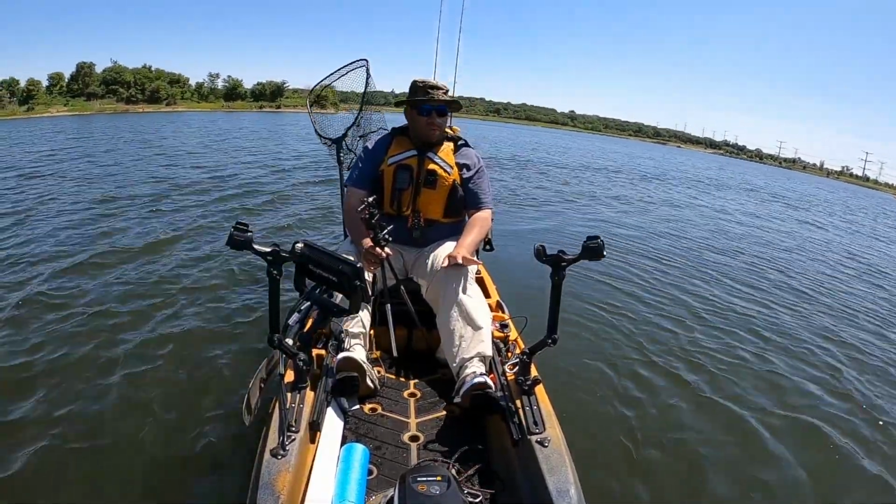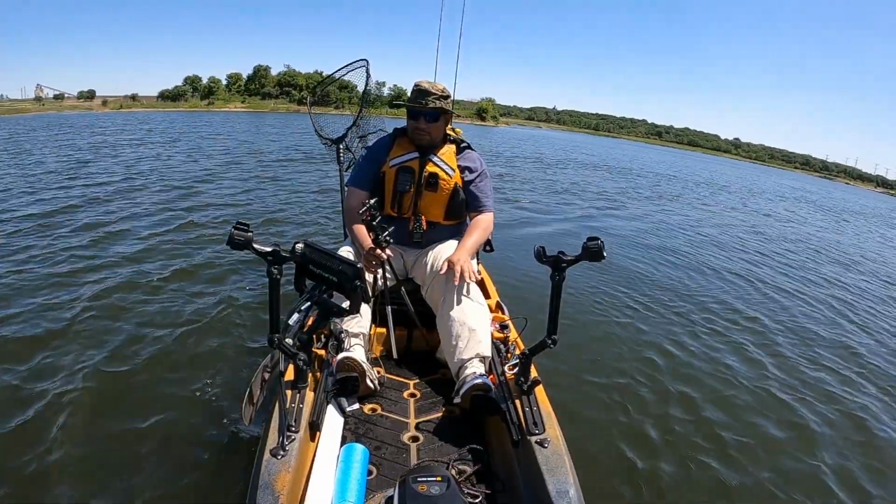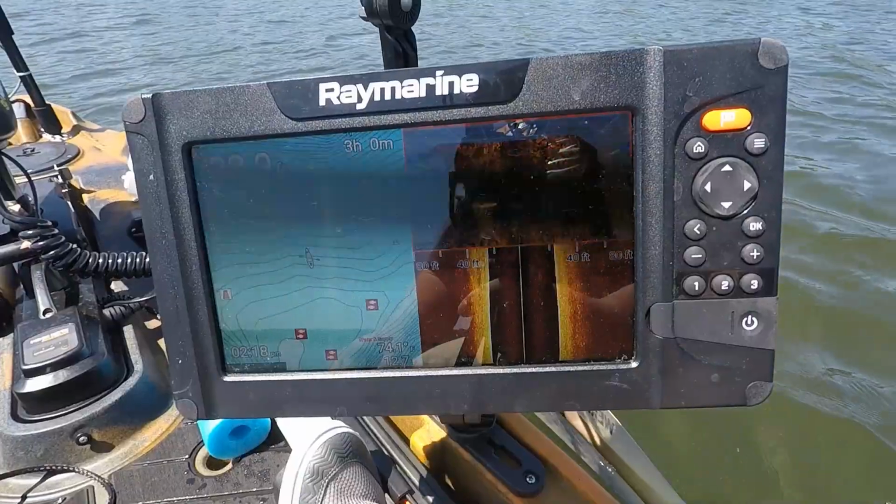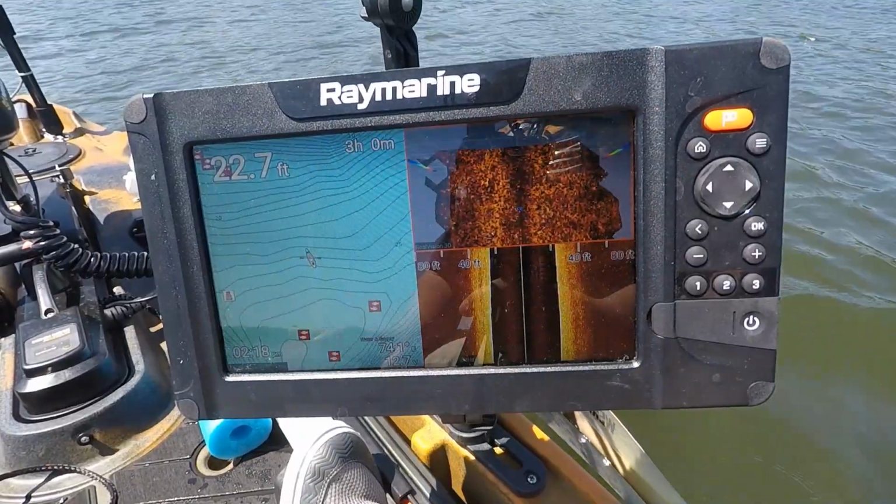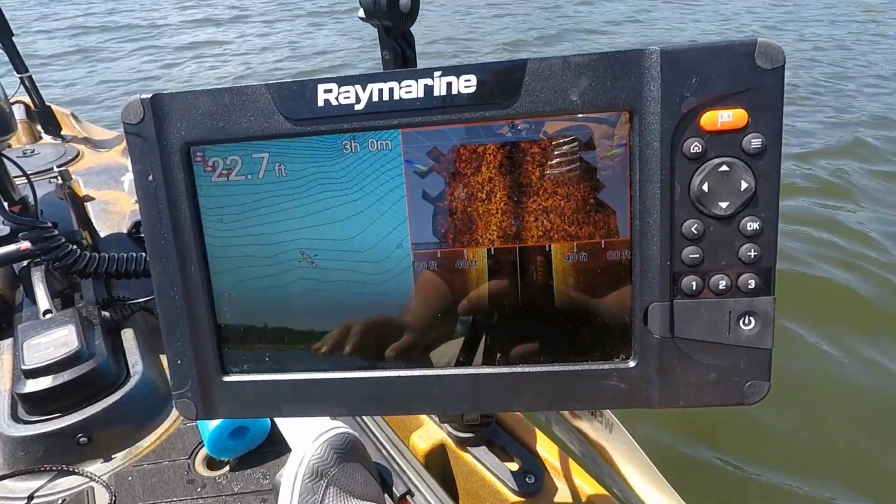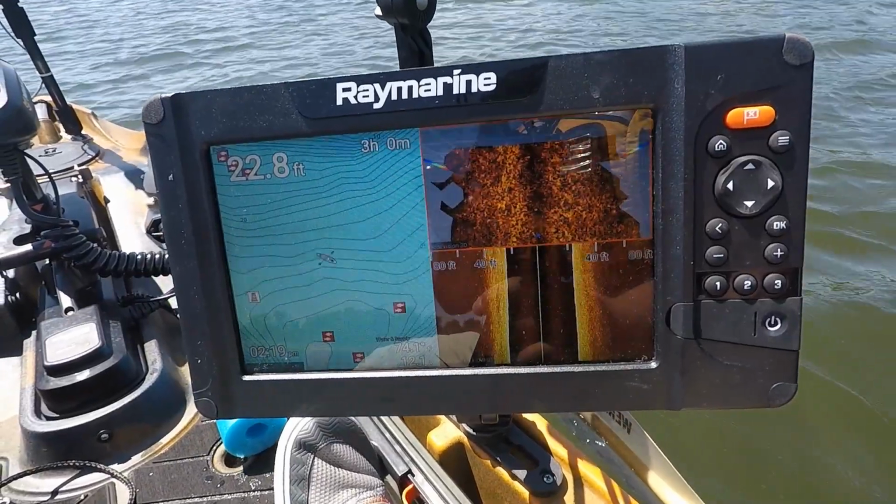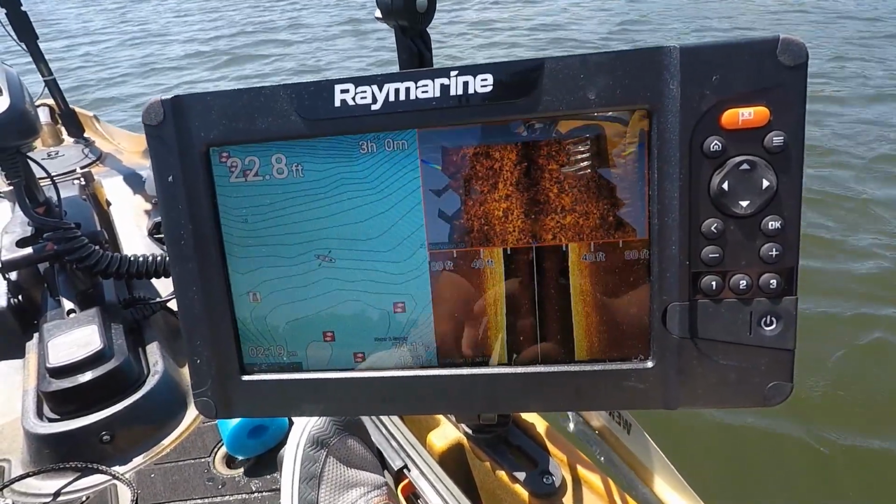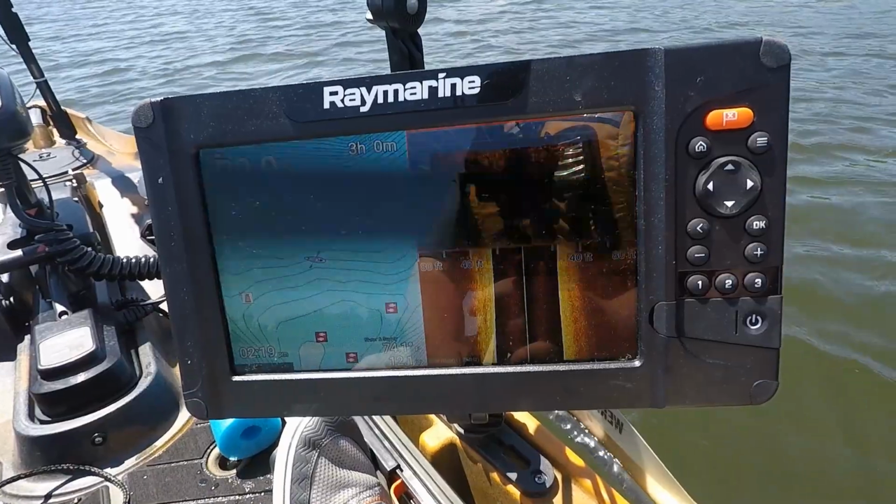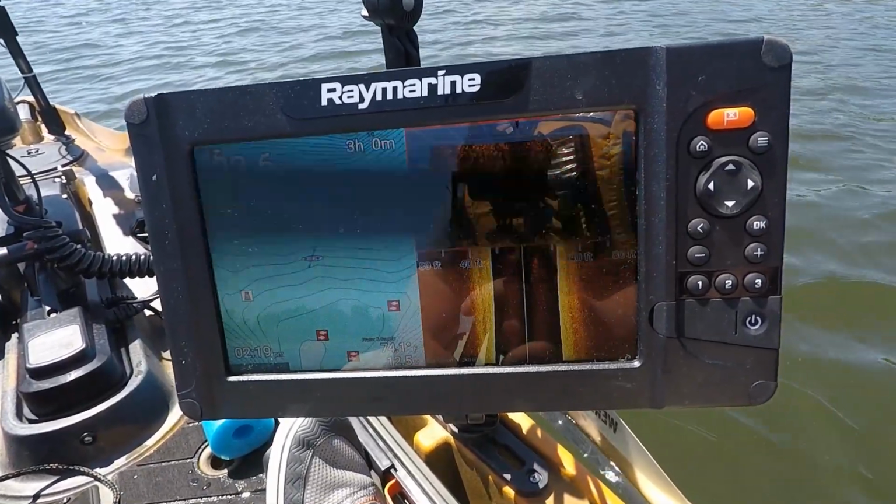And while I get myself in position to do this, let me explain how I set this up with the 3D. Now with 3D, one major thing I would suggest is use the gray background. It just pops out really well compared to black or the white. Things really contrast off it really well. And I would recommend using the gray as the background for your 3D imaging. This is specific to the Raymarine Element, of course.